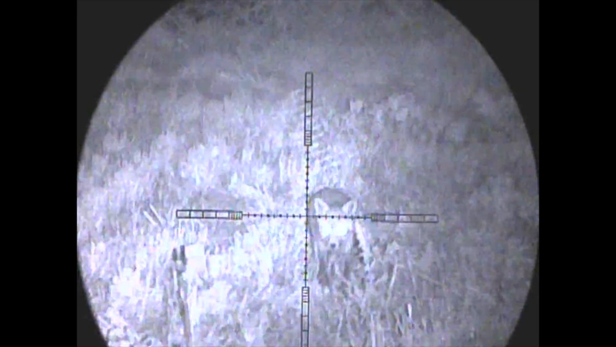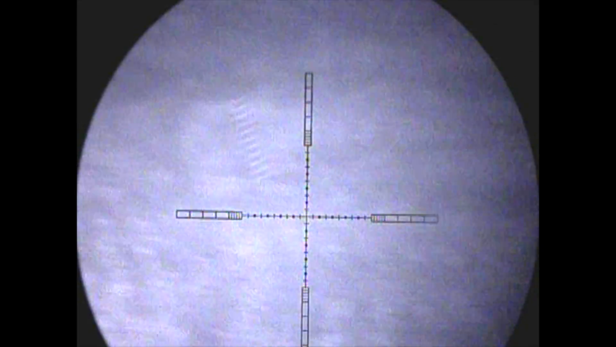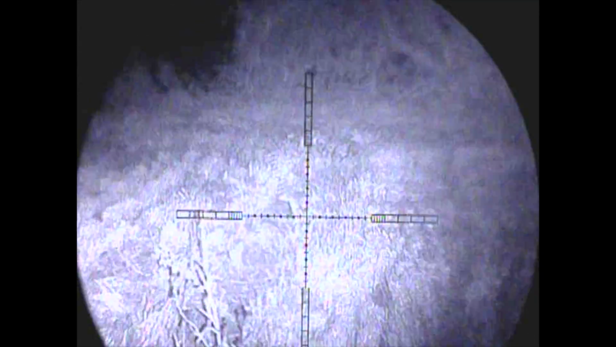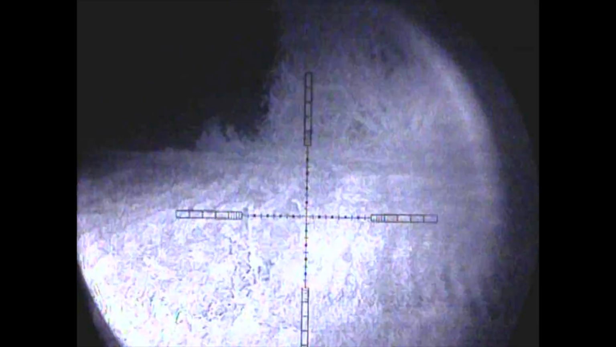Oi! Oi! Had to wait for it to clear the back of them bloody houses though. Yeah, it was all bent on coming in, wasn't it?